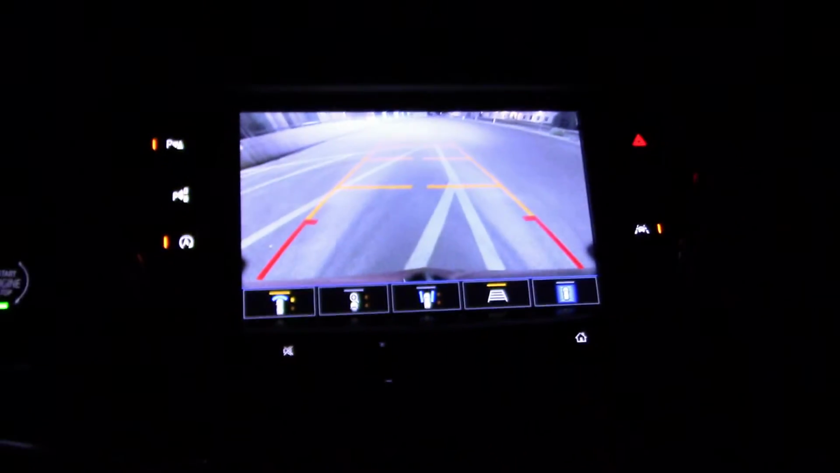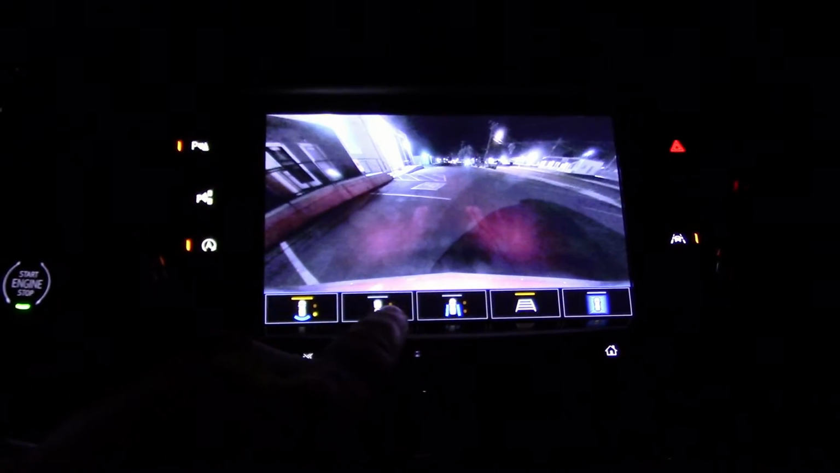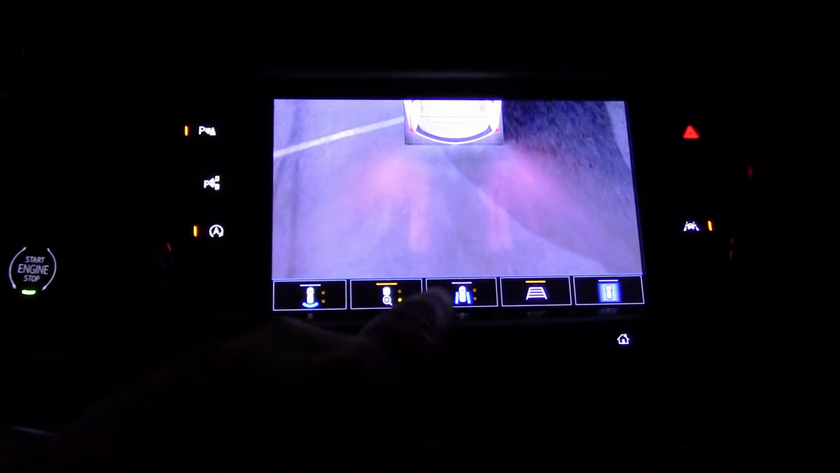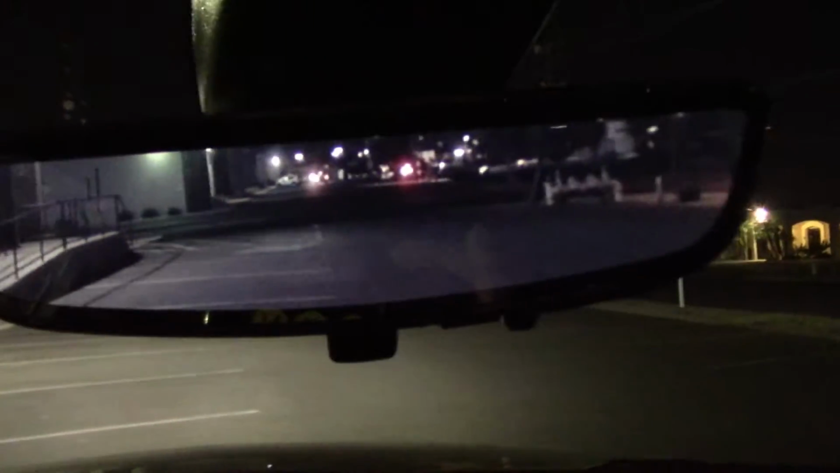Here's the camera system. Not a big screen, but lots of options here. Good resolution. And I often complain about auto-dimming mirrors. I don't like using those in the city. We need a disconnect switch, but here we have a camera system in the mirror. There you go. Gives a good wide view, rear and both sides.